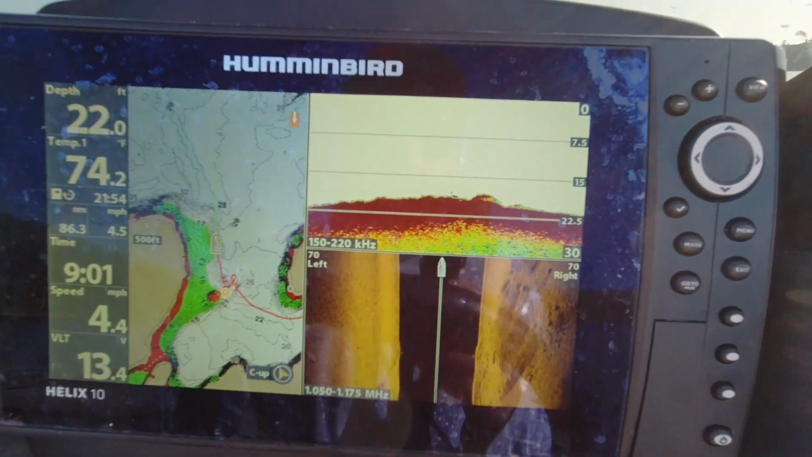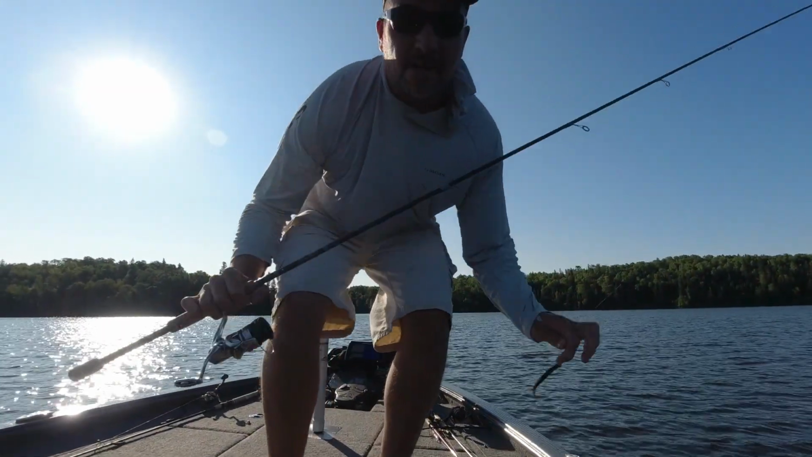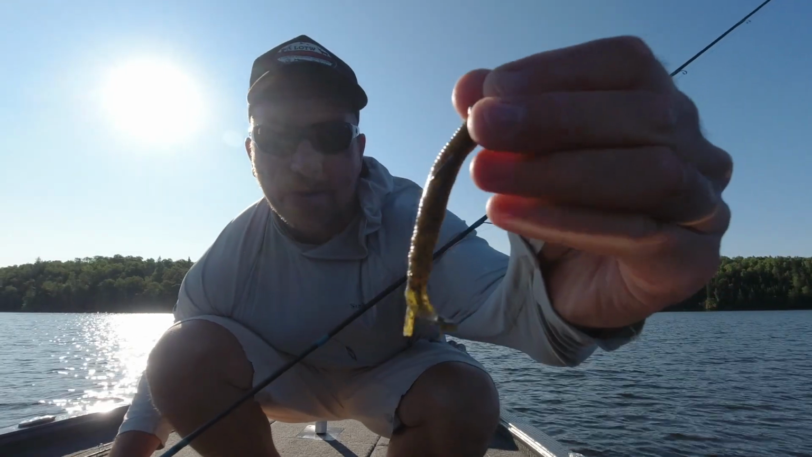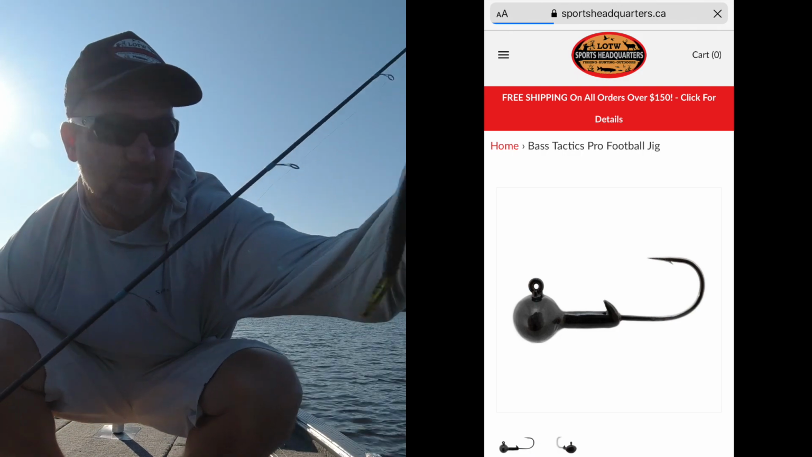Couple. I am idling fast, so usually if you see a couple doing that, you turn around and there's a lot more than you think. So found a little pack on the side imaging. Just gonna bomb this little Z-Man Hula stick. Got it on a 1/4 ounce homemade football jig. I'll show you just how good this thing catches these things.